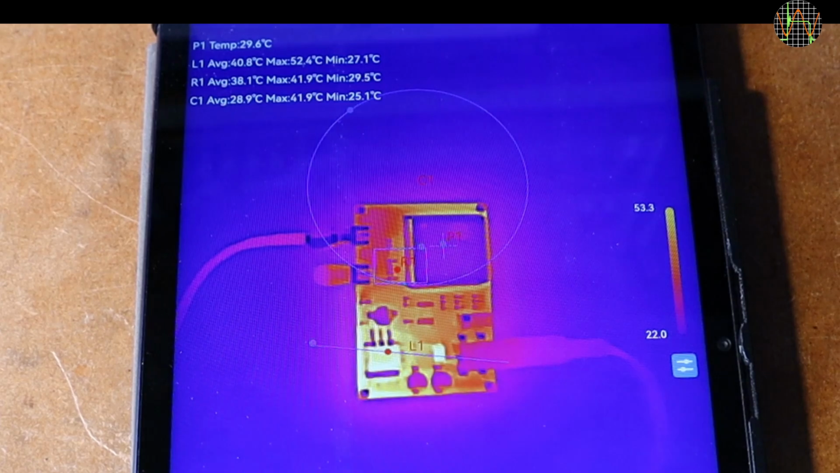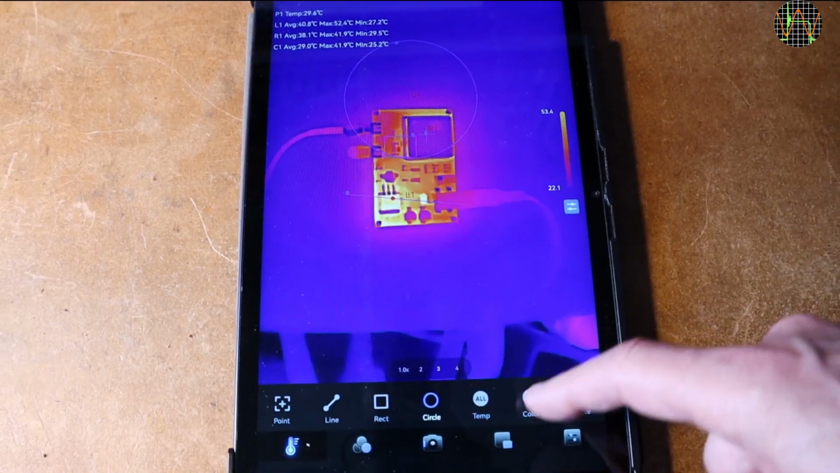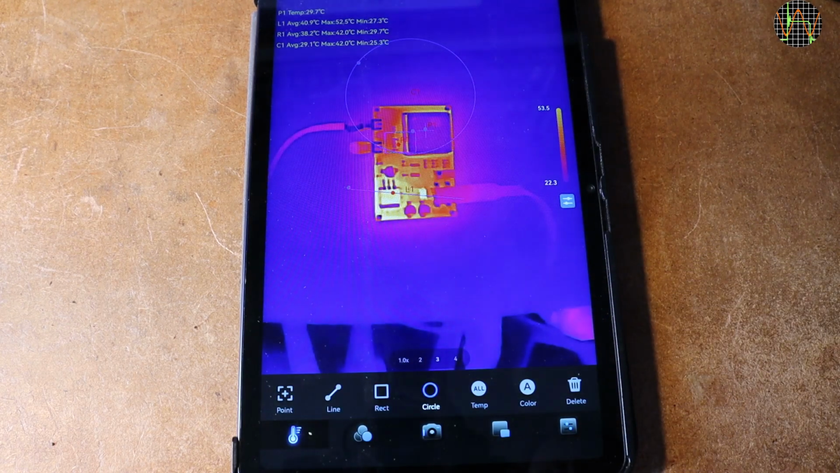Depending on the selected color mode, the drawings, dots, labels and/or readouts are not easy to read. I was hoping to fix that using the color menu, but unfortunately this only changes the readout color. This can be quite a problem and needs to be improved.